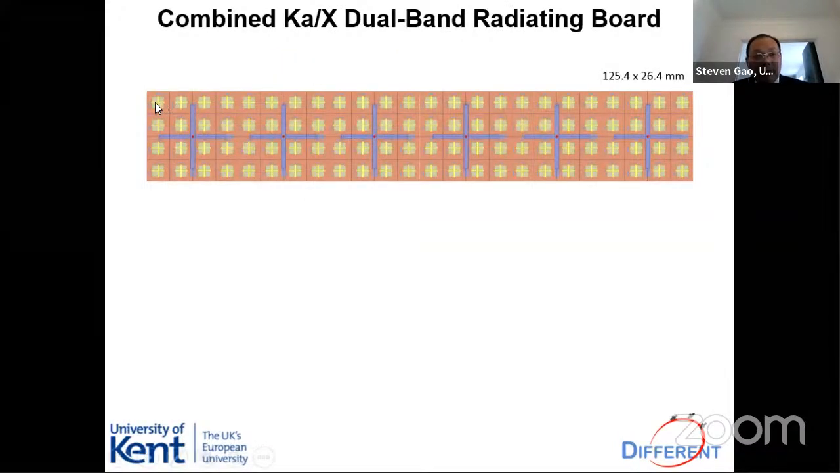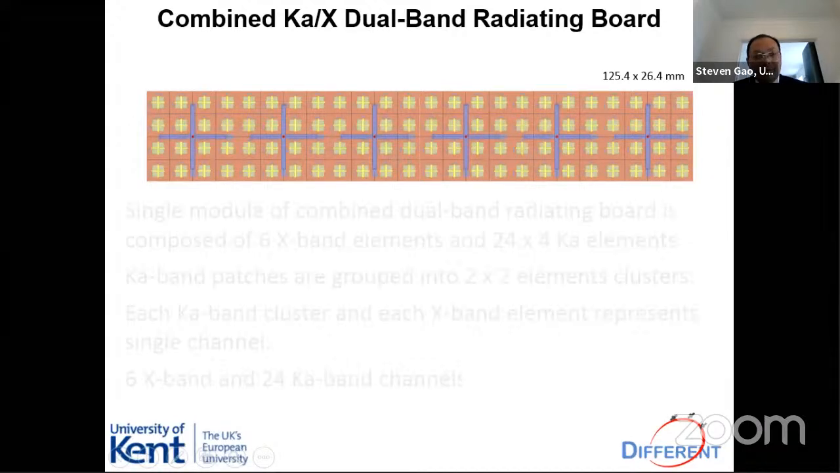You can see it's a patch antenna, but it's using different types of printed antennas. For example, for the X band, we're using a cross dipole antenna. For the K band, we're using a square patch. As you can see, the size of the square patch and the cross dipole is different because they operate in different frequency bands. The X band frequency is lower, so the wavelength is bigger, which means the size of the cross dipole is much bigger than the square patch at the K band.